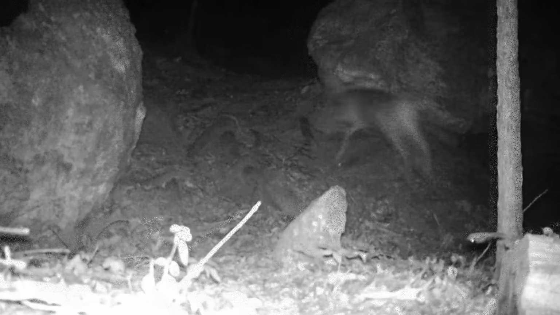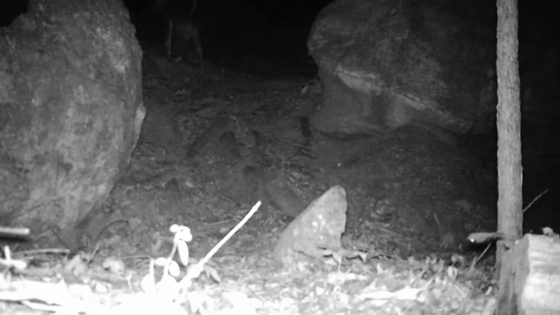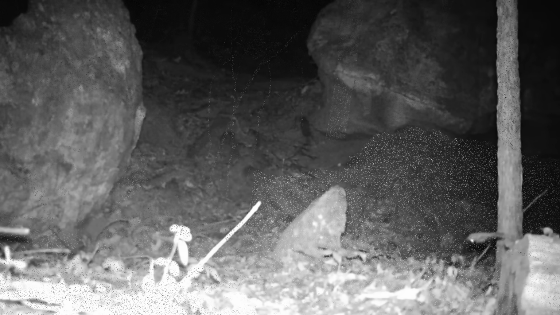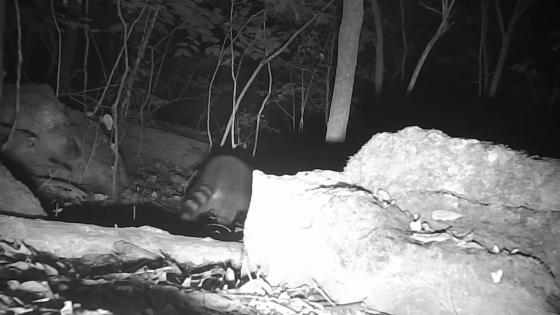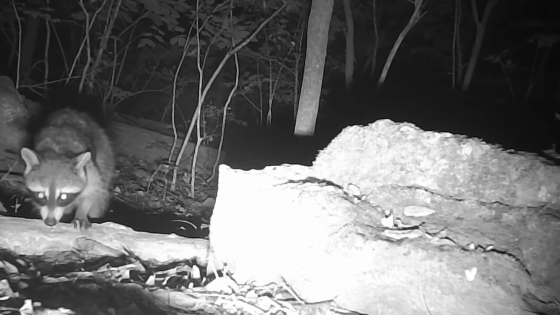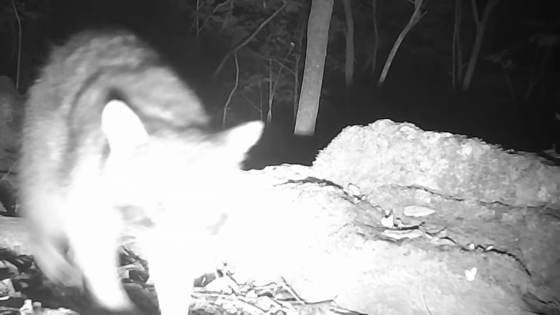Looks like Broke-tail. And the possum. And here's a little young fawn just by itself running up the cut. Mommy ain't far away though. And at the log, coon just passing through there too. Coming and a going.